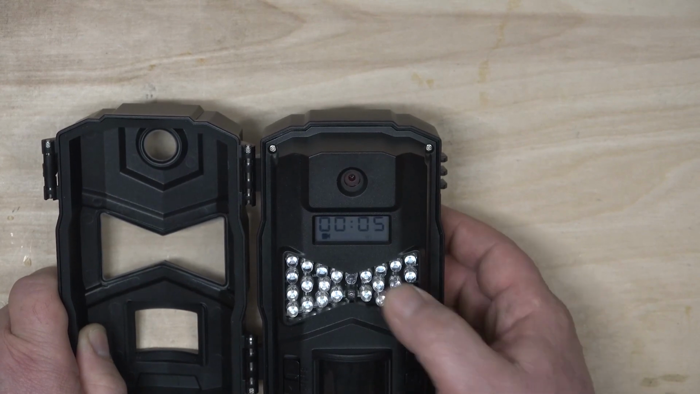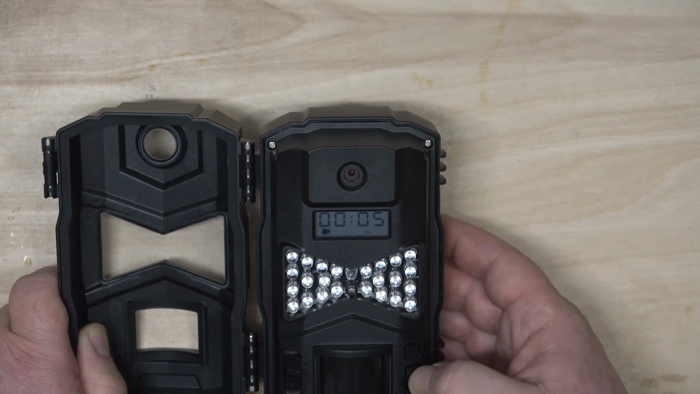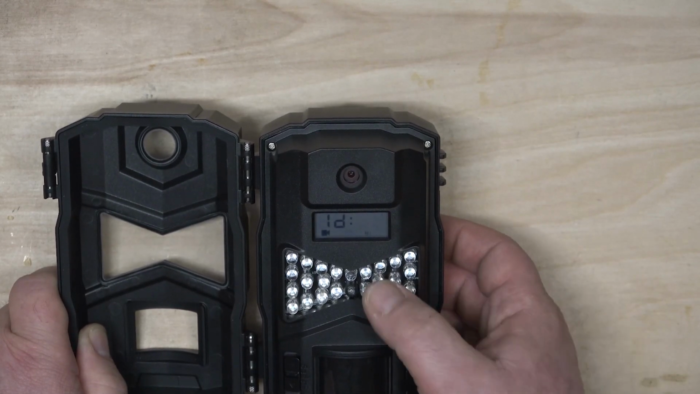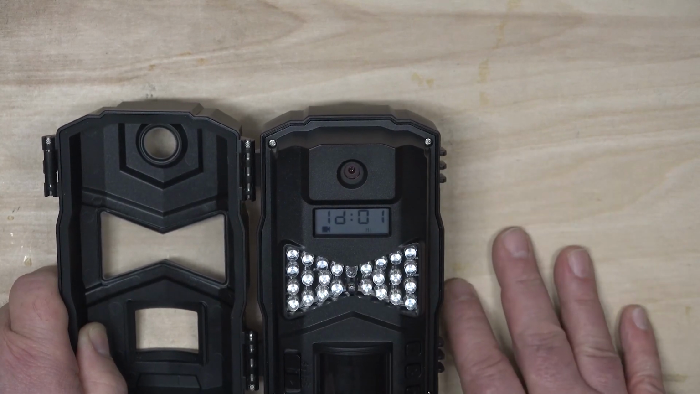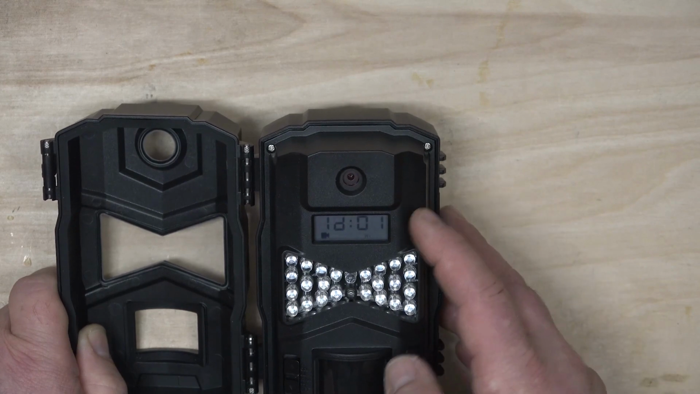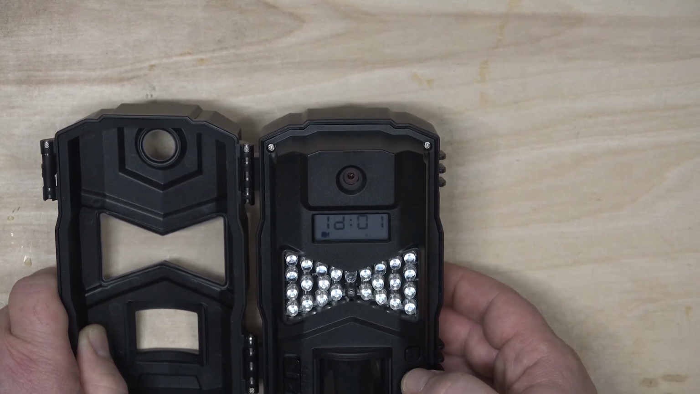We'll hit the OK button, and there's your resolution. You can choose high or low. I always go with a higher setting. Hit OK again. This is camera ID. So if you've got a bunch of these cameras, you can give them a number anywhere from 1 to 99. I'm going to leave this at 1 because this is the first one.